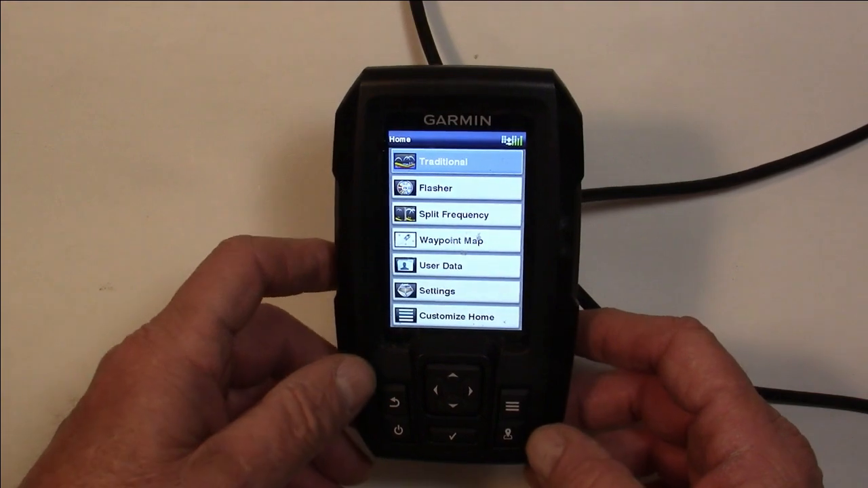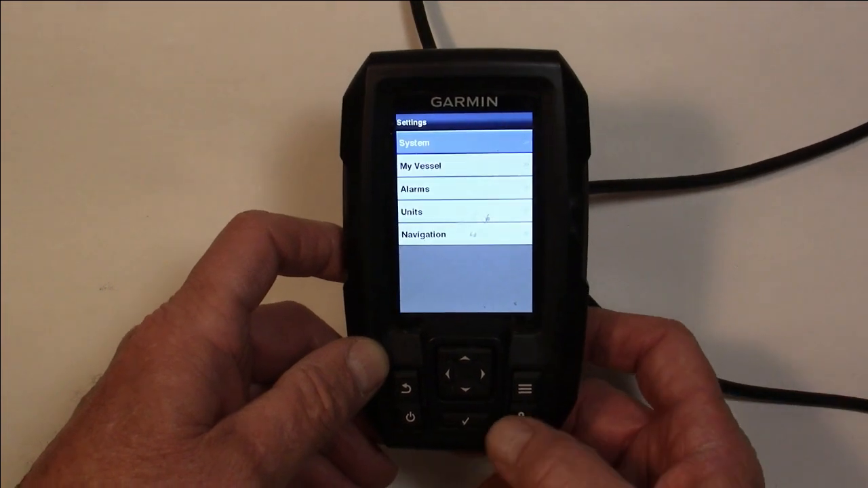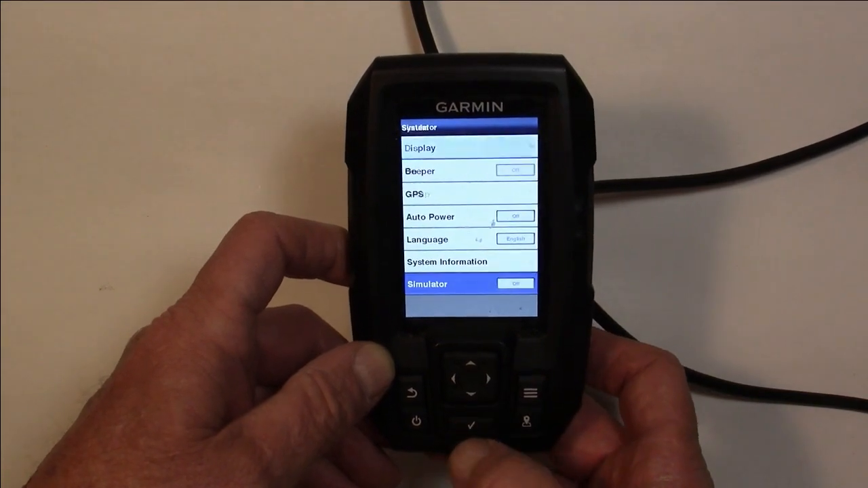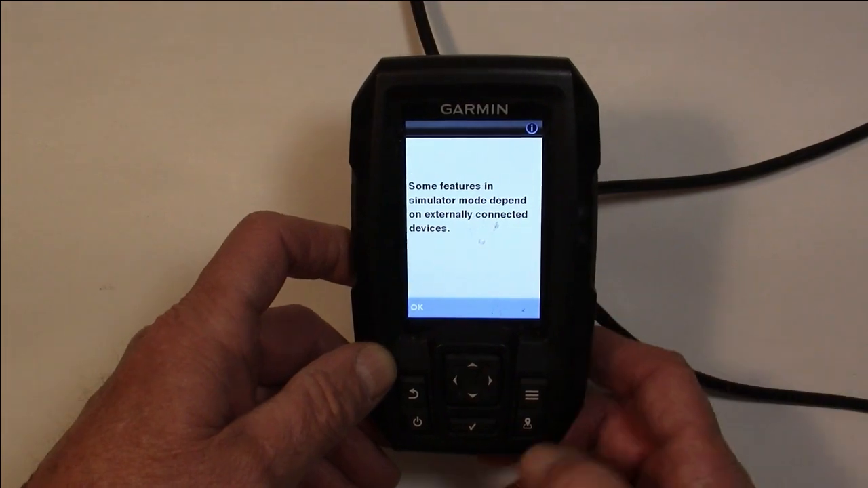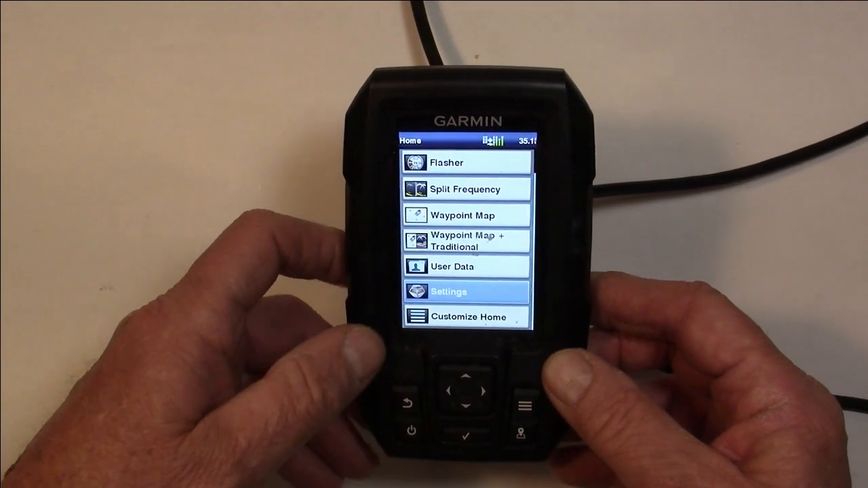First thing we're going to do, we're going to put it on simulation mode so we can show you what we're doing. We're going to go down to settings, hit the check mark. At system, we'll hit the check mark. We'll run down here to simulator, hit the check mark, turn it on. Yeah, that's okay. And away we go. Now I'll take the back arrow and we'll just go back.